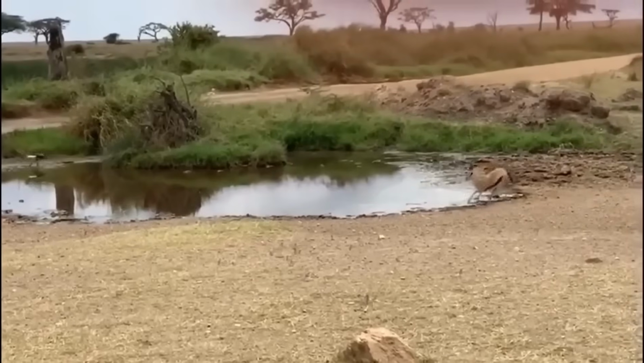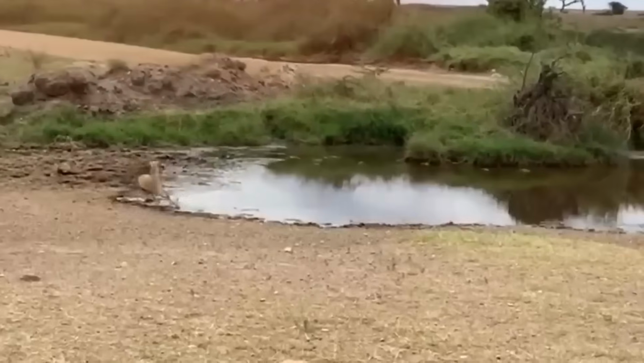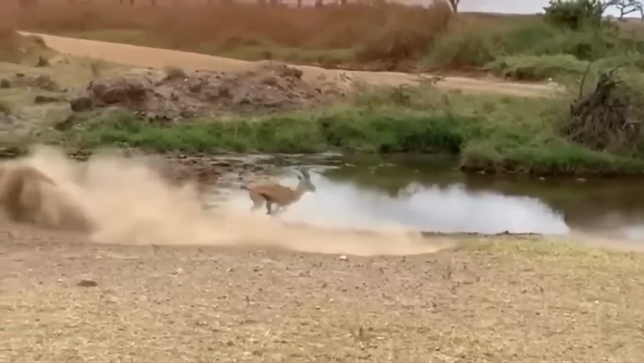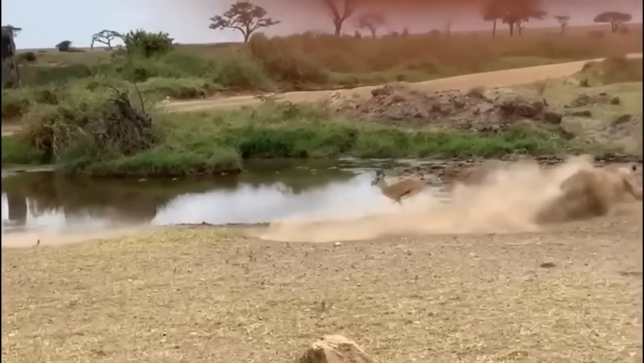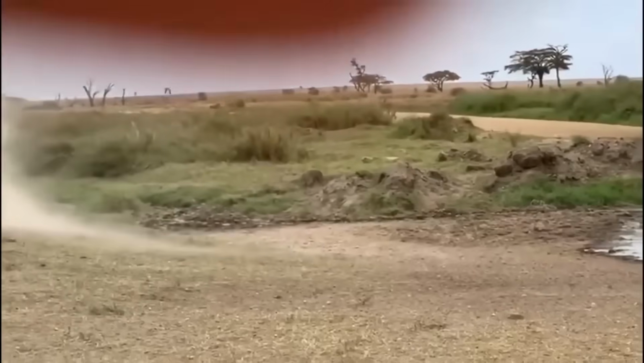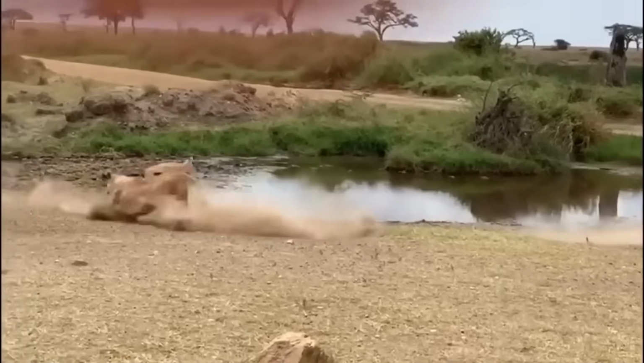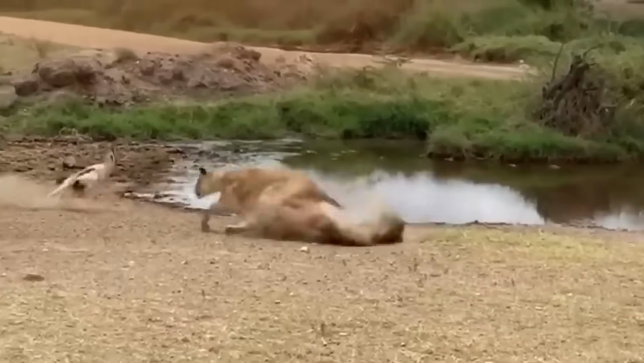Just when the lion was about to catch it, it jumped over the lion and in the other direction, surprising the people as well as the lion. Though the gazelle saved itself, it sure did give a defeat to remember. And because it was running at high speed, the lion was not able to turn around. Play that video again. Well, if it was a stall, I must say gazelles are quite good at it.